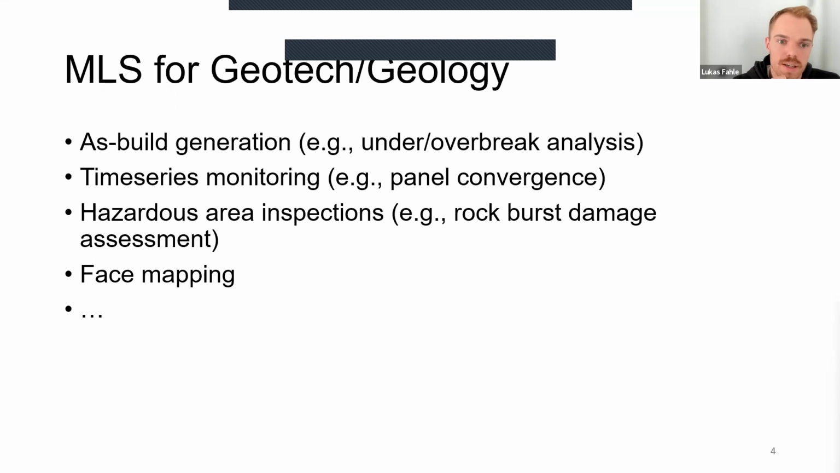compare those scans and see what your actual blast geometry looks like and where you might have had under or overbreak. And then you're also able to correlate that with geology data, for example. You can pull in a geological model and maybe see if there's any correlation. Then I already mentioned the time series monitoring, and that is really interesting.